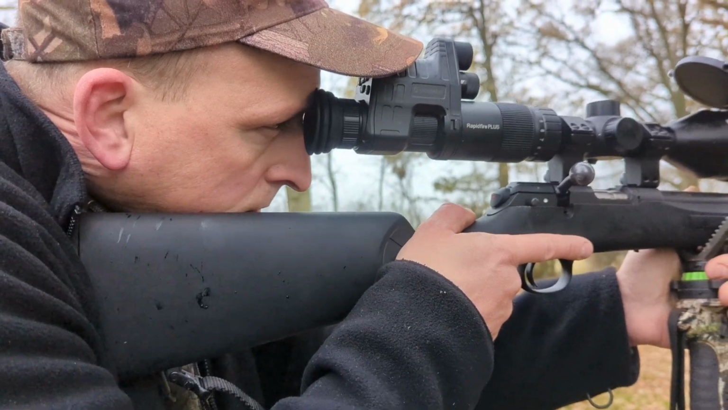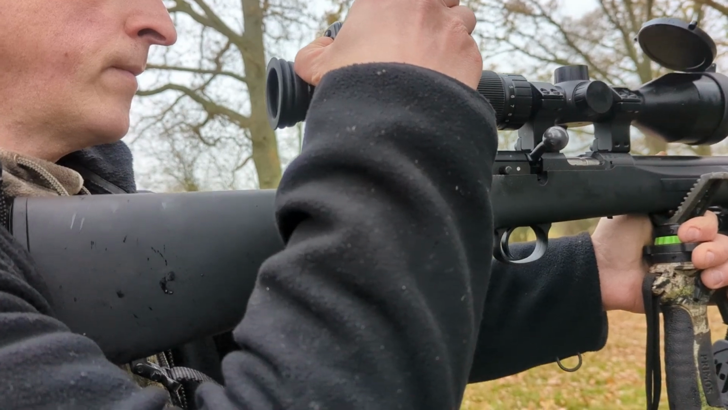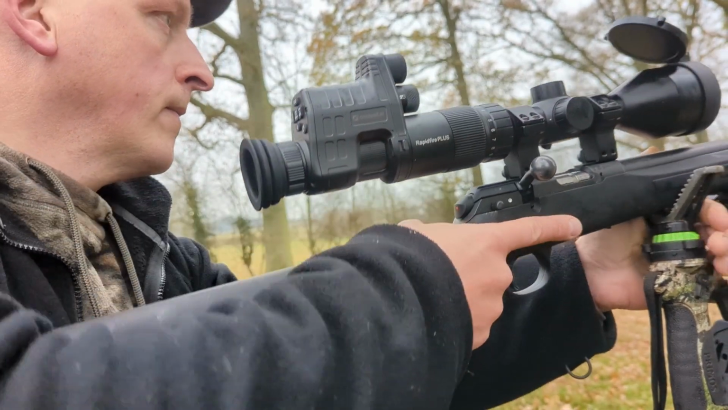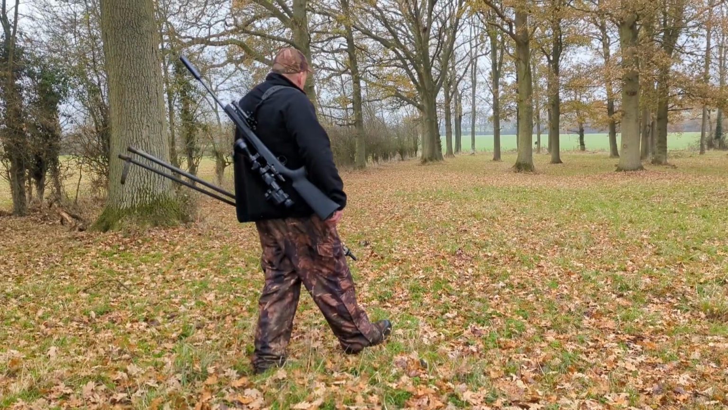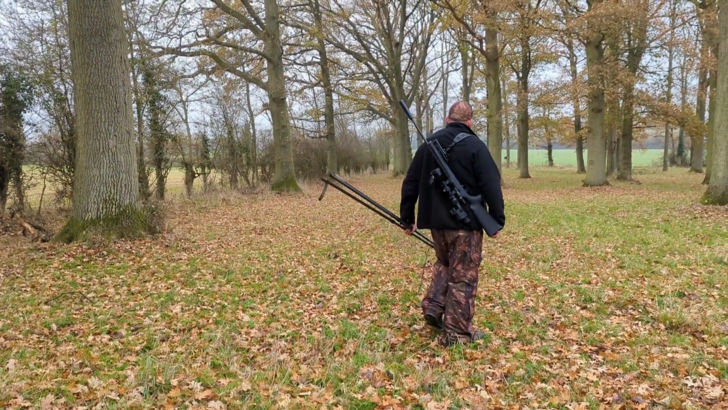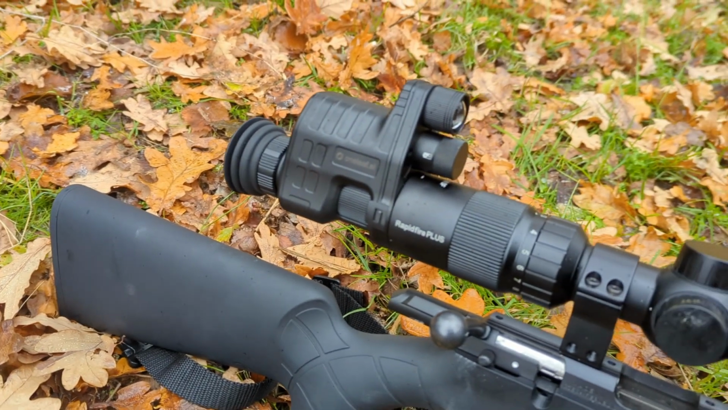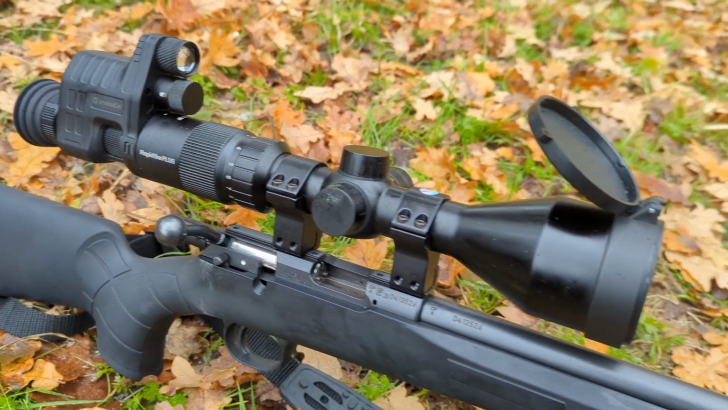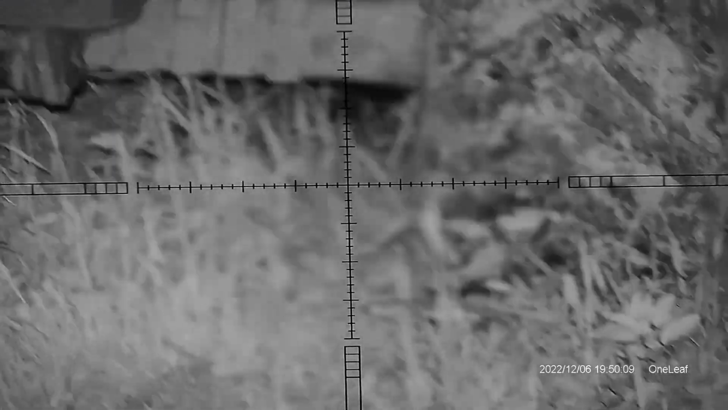Whether you're using the scope alone or whether you're using the recording unit on the back, it's very easy just to move those extra couple of inches forward or back to get your eye relief. They really have thought this through. Another important point to note is its weight. It is so lightweight you could carry it around all day on top of a rifle and you wouldn't even notice it. When I go shooting with my FX Impact with the Excite on top, the Excite weighs more than the rifle.